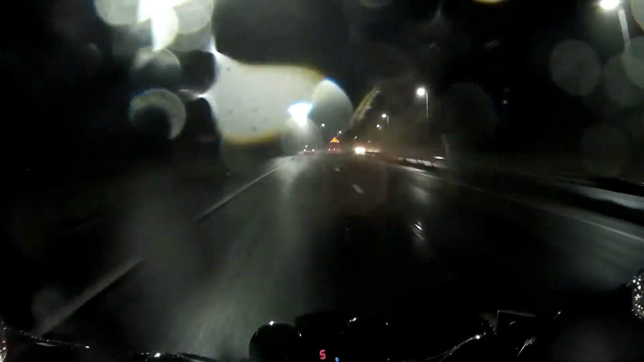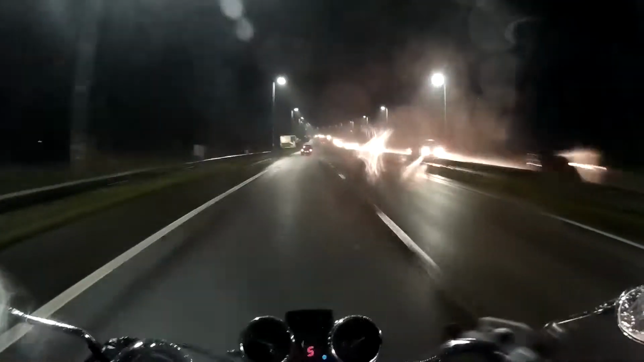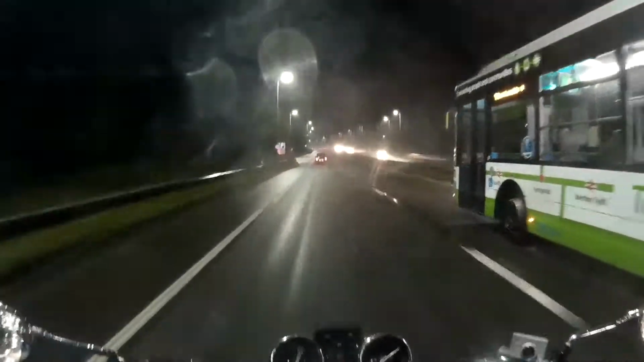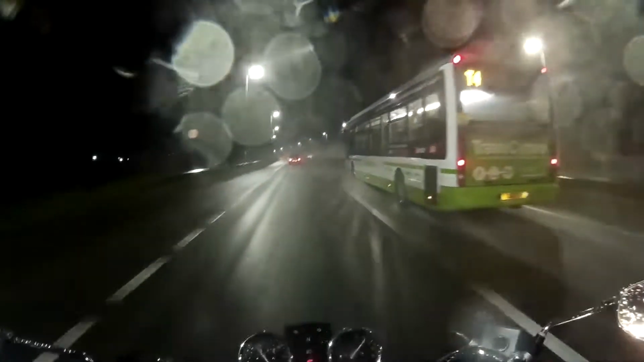Yes, it's raining, as you can probably tell. I don't know, I'll try and wipe this, hang on. Not sure if that's helped or not. I couldn't see if I was catching the camera lens itself or not. I'm trying to concentrate on the road. Hopefully I got the camera lens nice and you can see where I'm going.